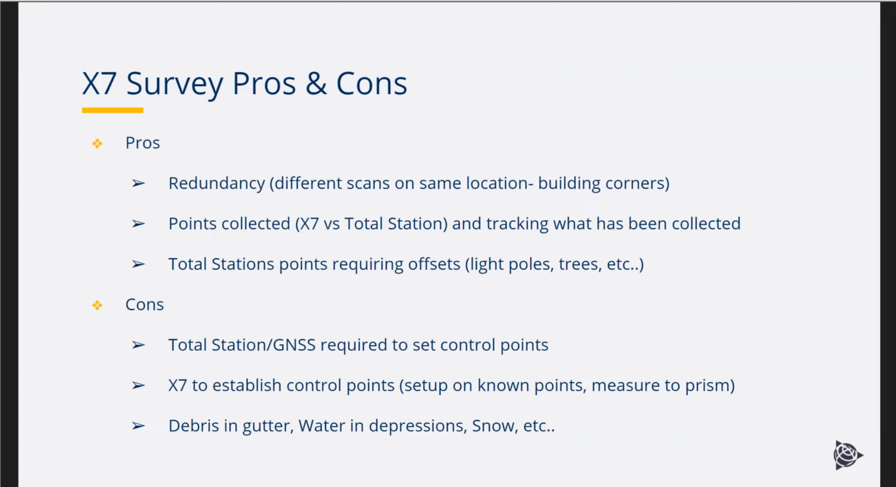And then just to give some pros and cons of why we use just the X7. Using a scanner for a survey, we look at some of the redundancy, different scans on the same locations. A good example would be building corners, getting those from different directions. Points collected: lot more points with the X7 versus using a total station.